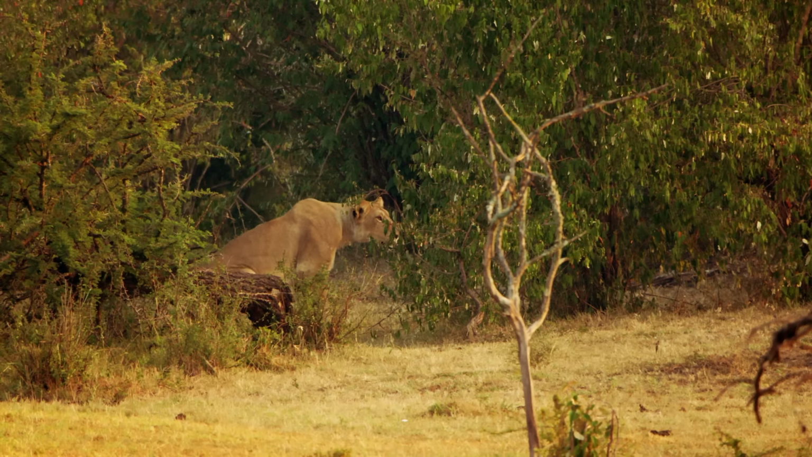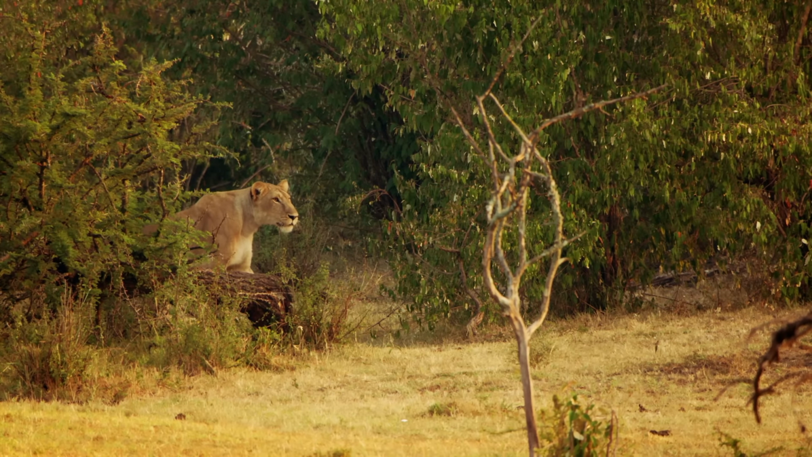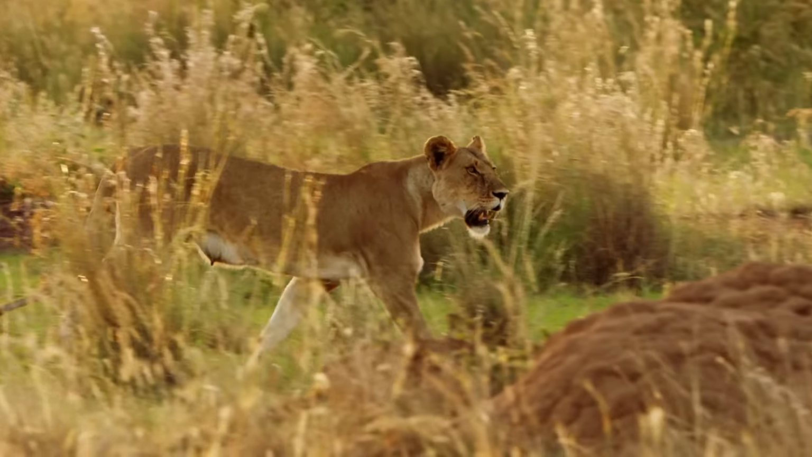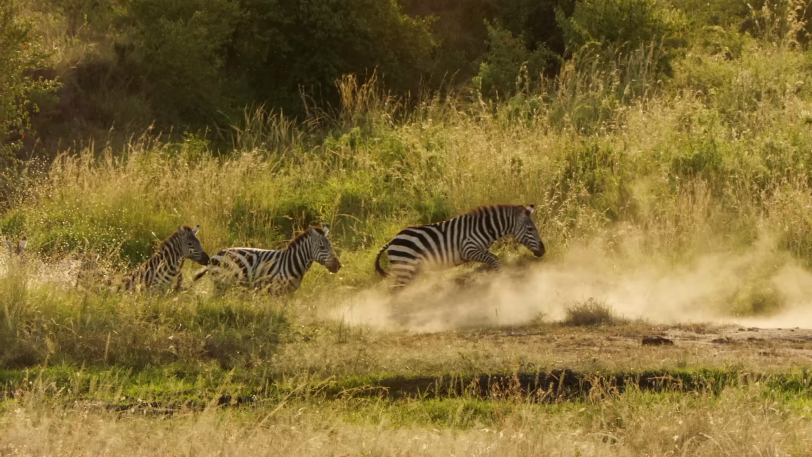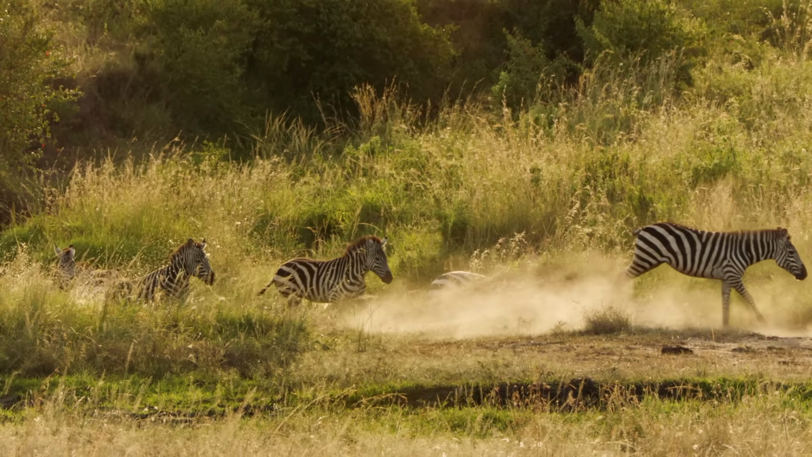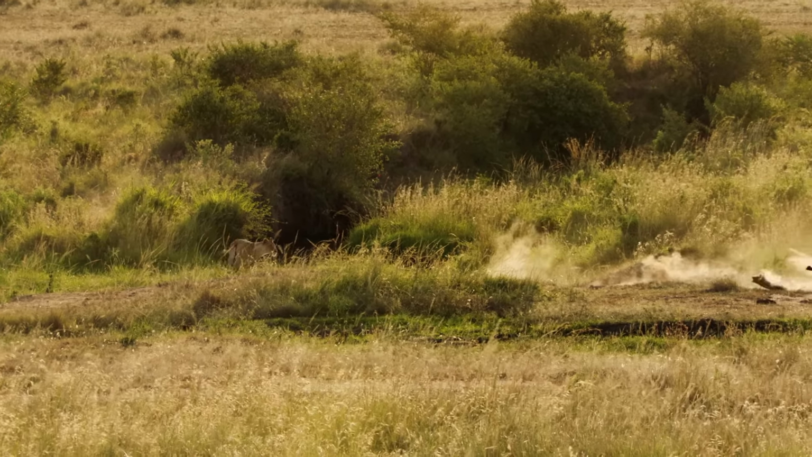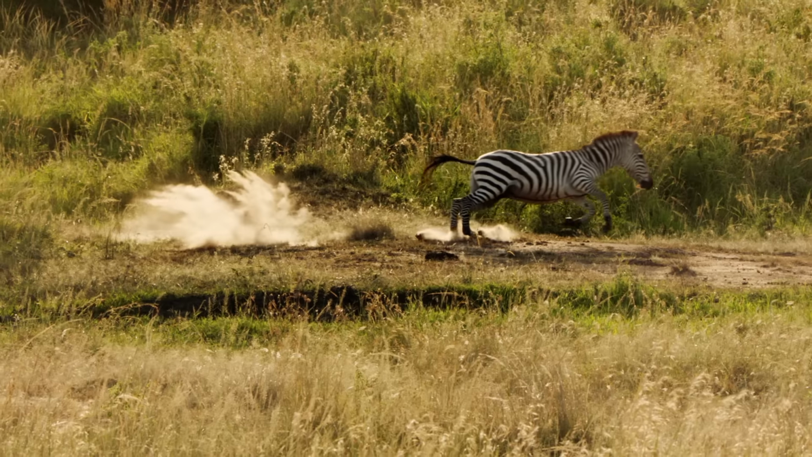It's still relatively cool, and despite the long night, the females are obliged to stay put. The lioness gives her all, yet still remains empty-handed.